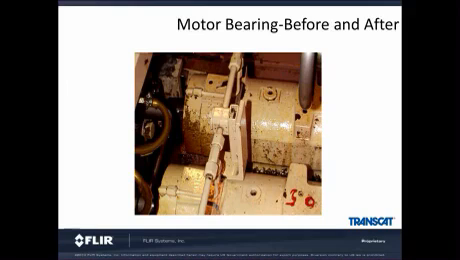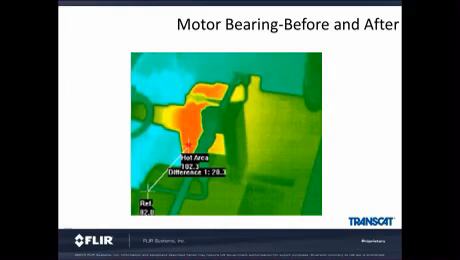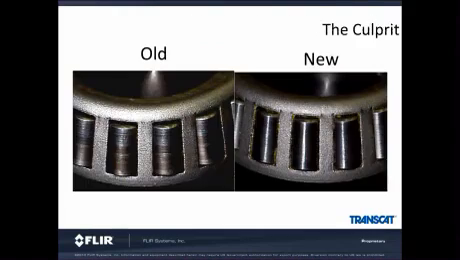As we discussed earlier, bearings are always a good target to consider for any thermal imager. In this example, we can see 2 bearings doing the same exact work. One bearing inside this motor is clearly warmer than the other. It's warmer by about 20 degrees. When the customer discovered this problem, they opened it up and noticed all the score marks on the bearing, as we can see on the picture on the left side. The right bearing, brand new out of the box, as we would expect, is nice and smooth.